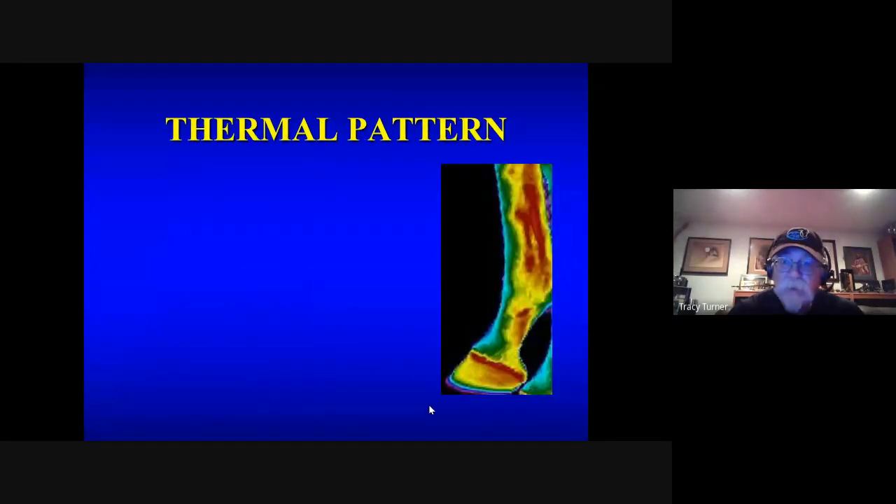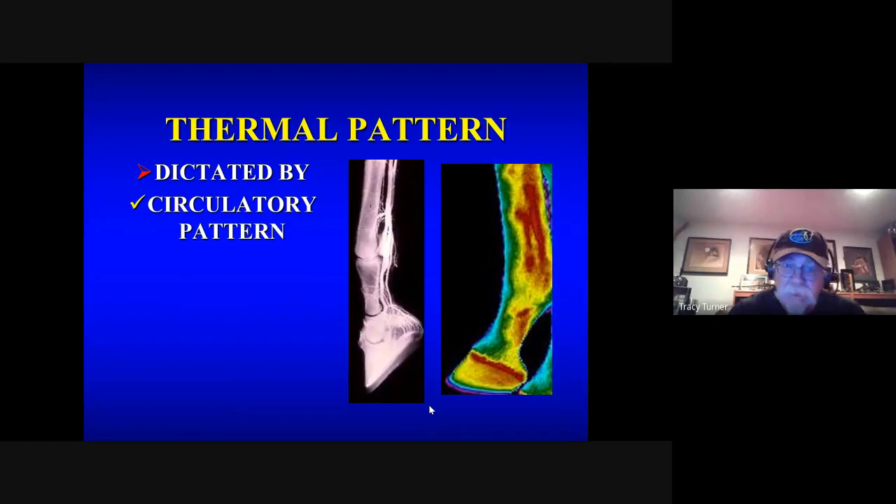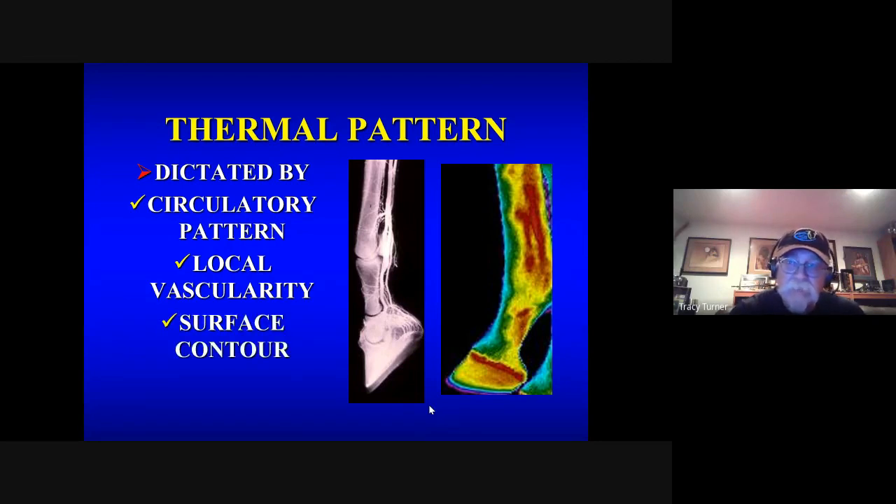So as we start to look at and read thermal images, what you have to understand here is what I call the thermal pattern. The thermal pattern is dictated by the circulatory pattern. So wherever the blood vessels are, that's the main heat source. Okay, then also local vascularity. So certain areas have more vasculature in them, like the coronary band, and those are naturally warmer areas. And then finally, surface contour.